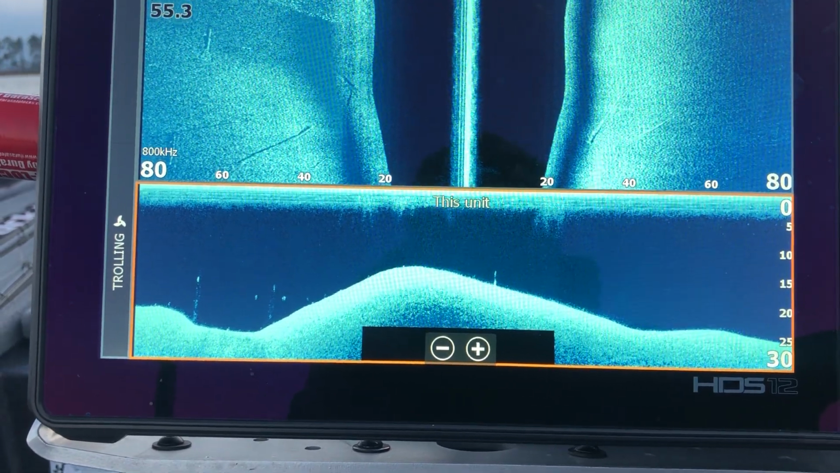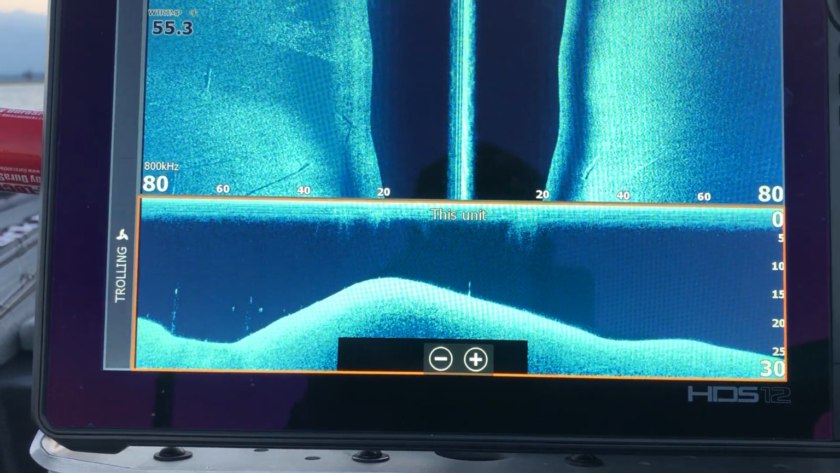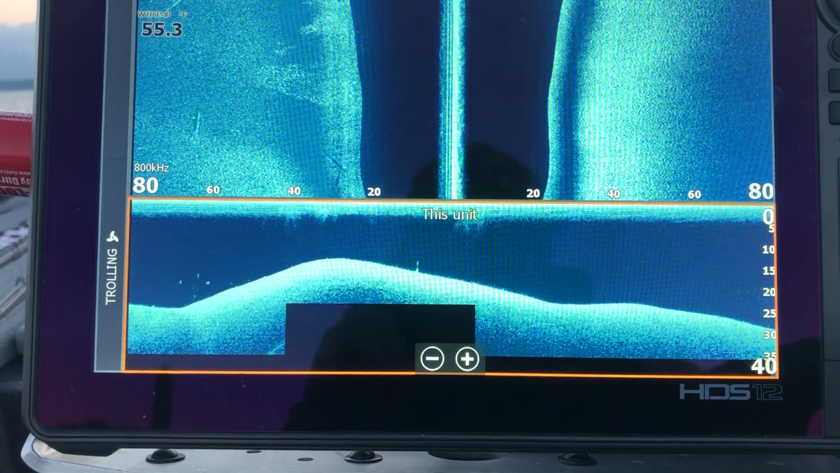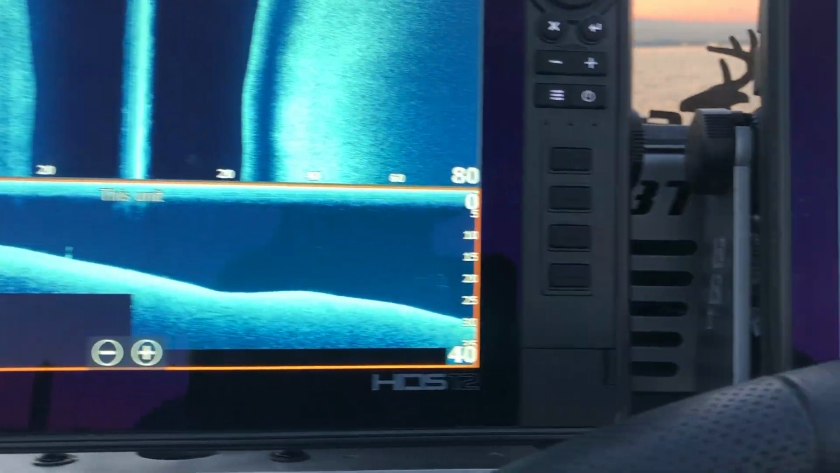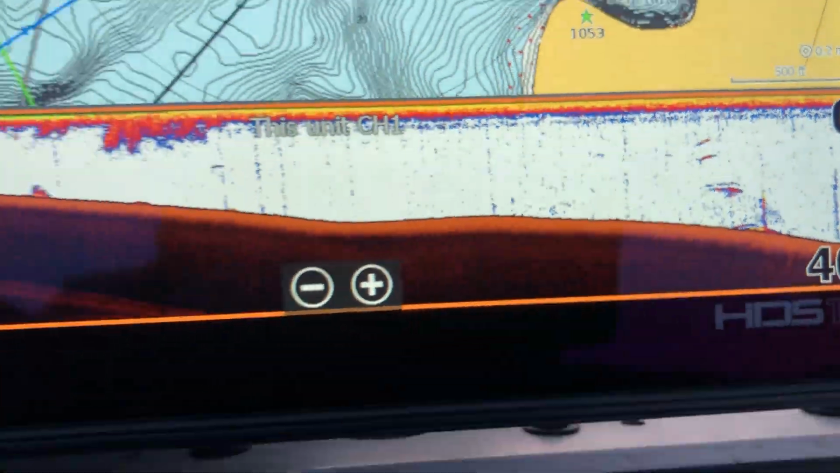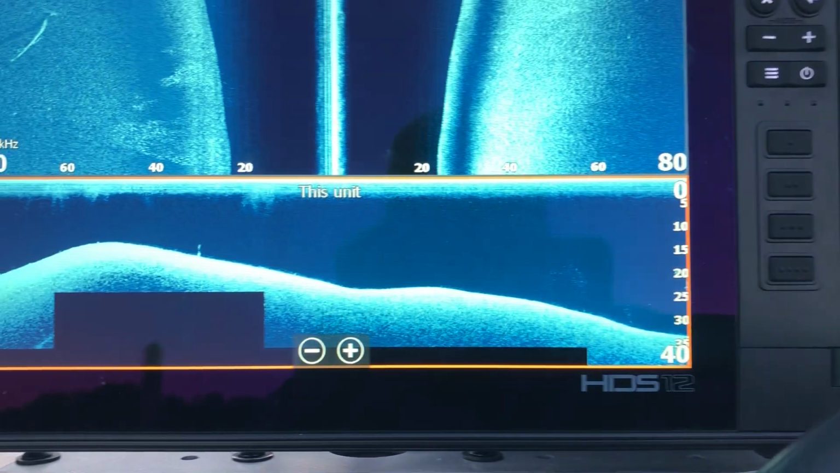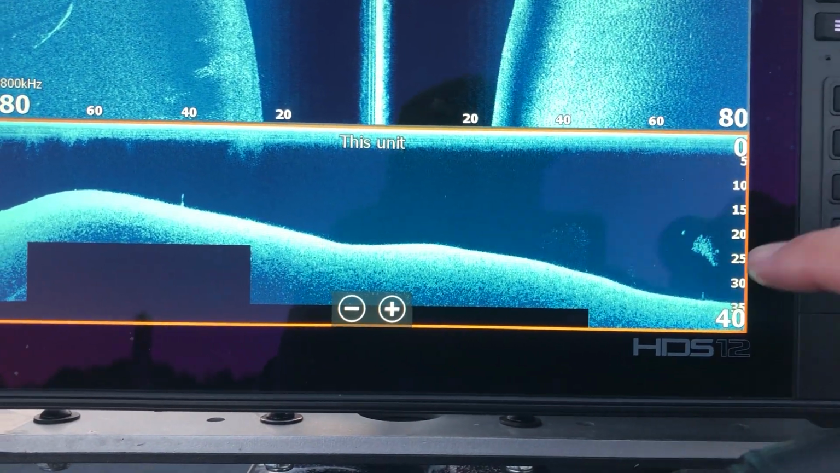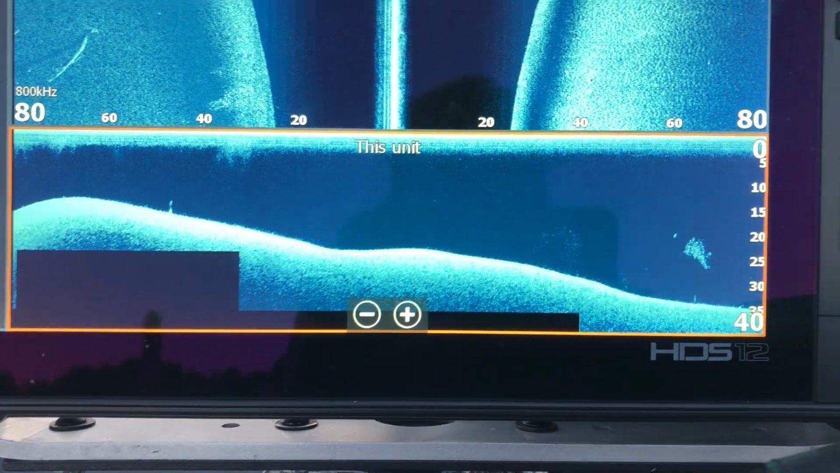Then this morning I got up again. I was out here super early. It was kind of misty and raining this morning. It was kind of gross. I found a brush pile. That's what it looks like on the 2D there. I found an area where I actually caught them previously. There's some bait there. You can see some bass around them.